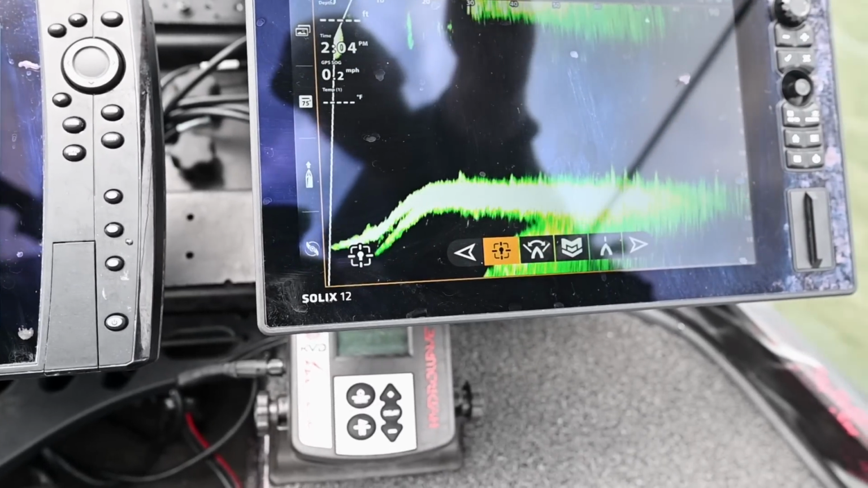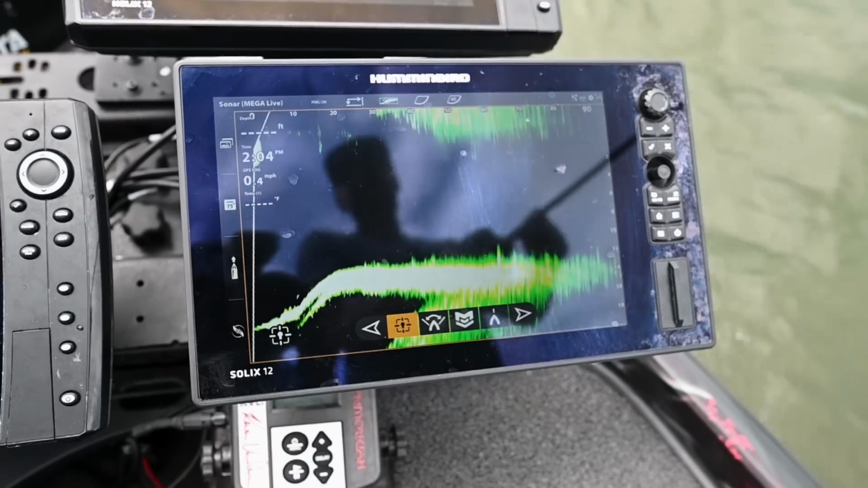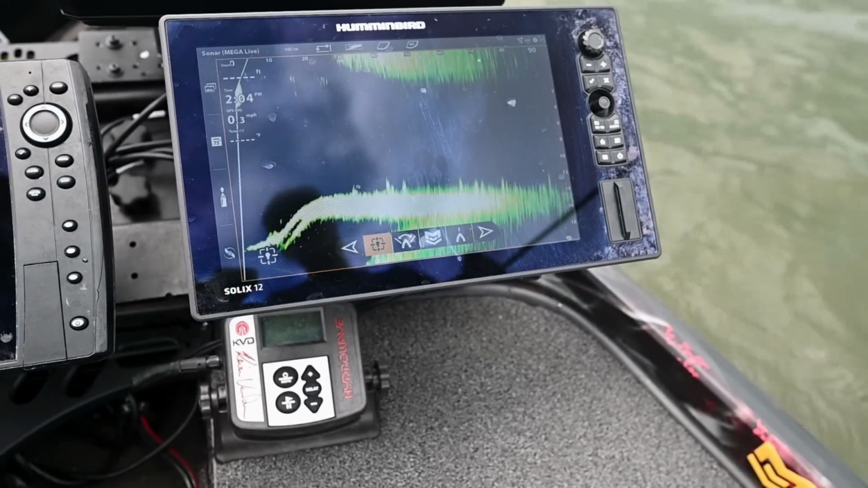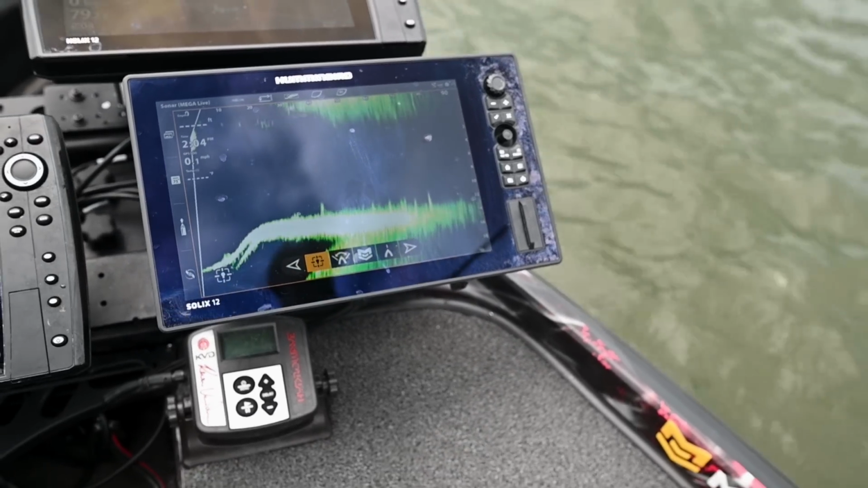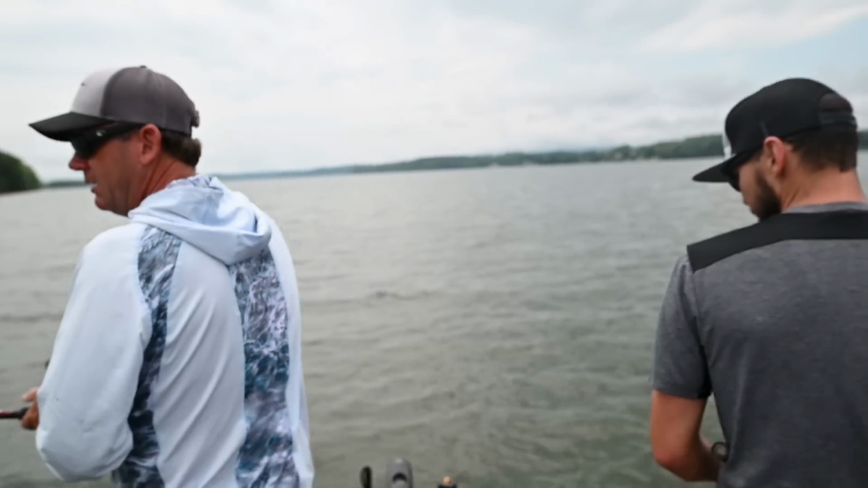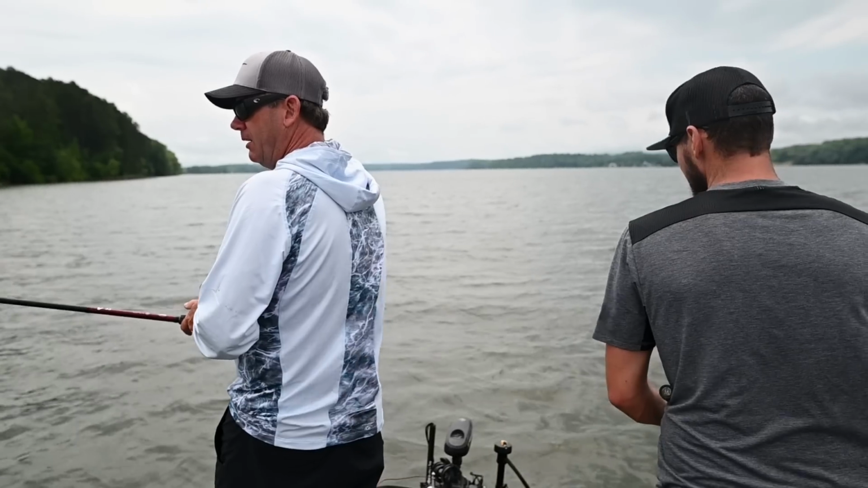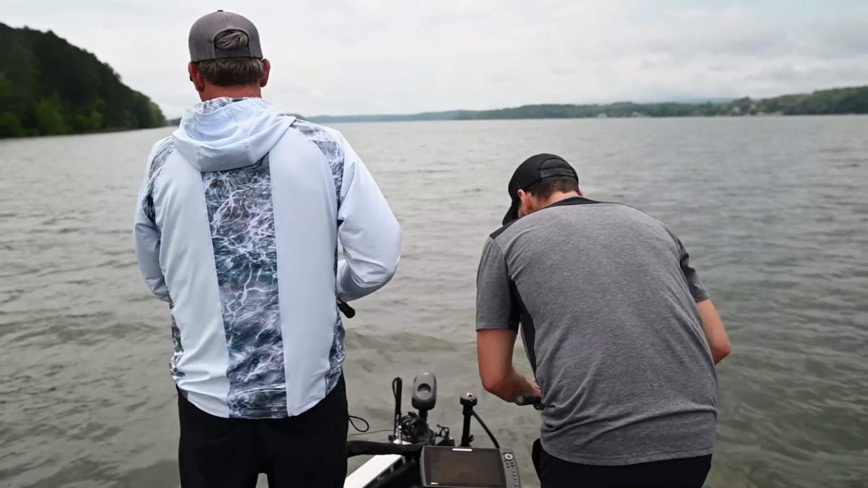We can see them here on 360, and everything's working independent. This is the exact scenario that we've been wanting to use this new technology for. Just to get the boat control back 100%, where you're never off target now. Wherever we want to be.